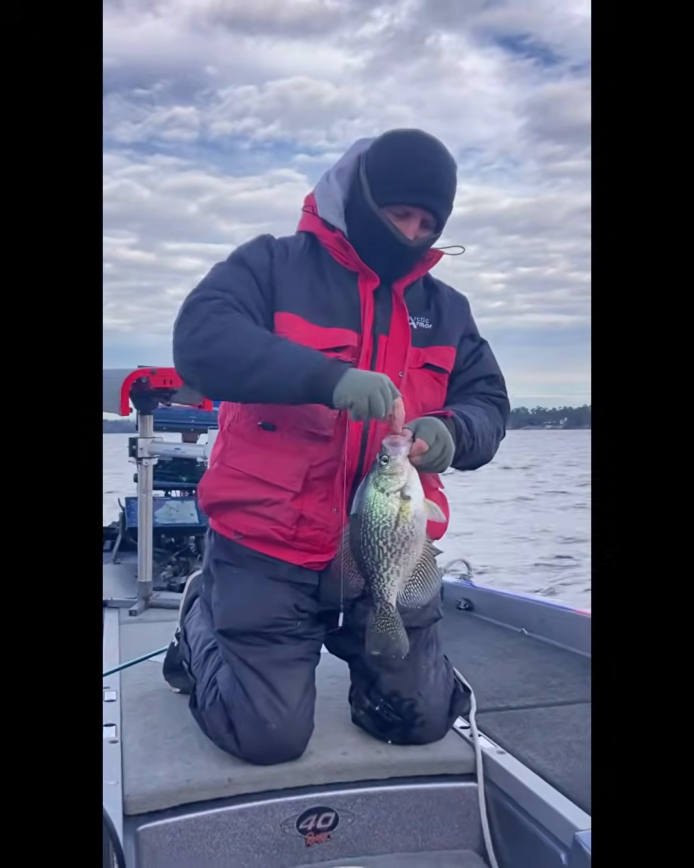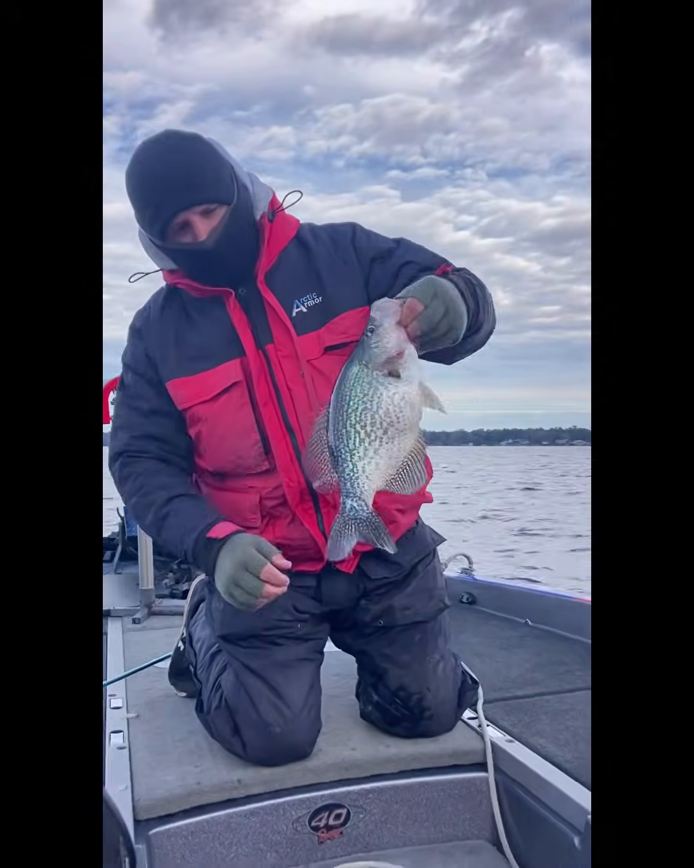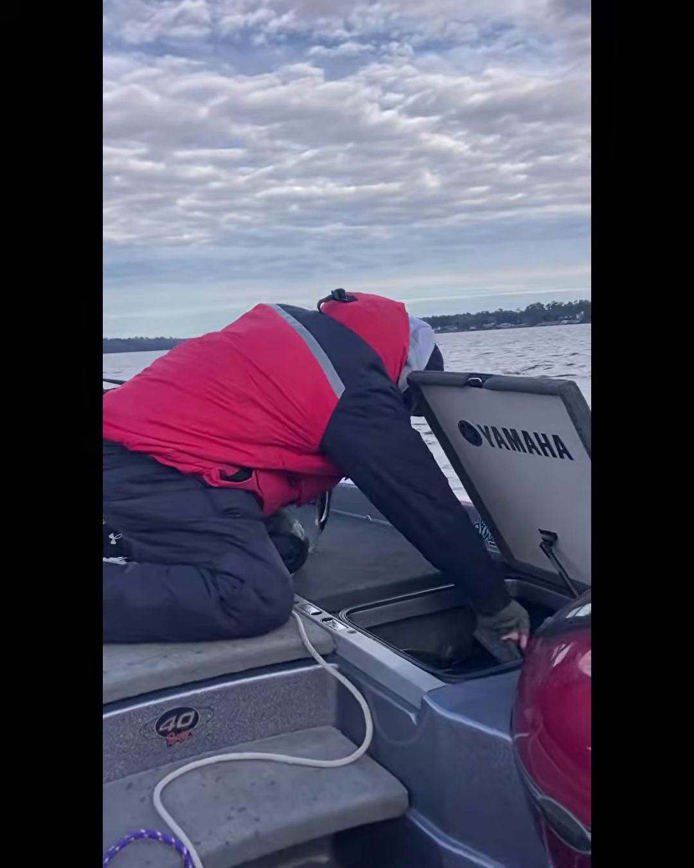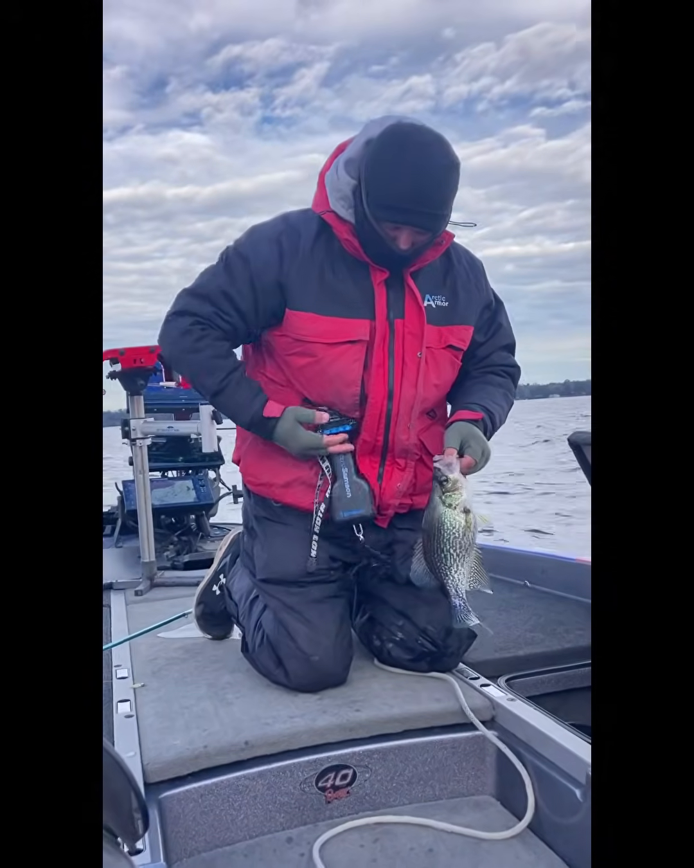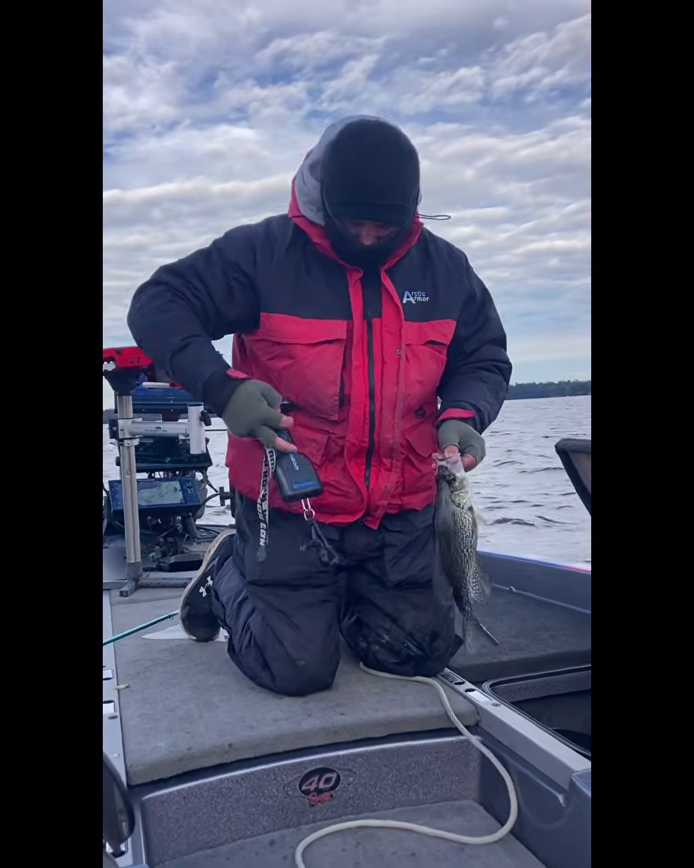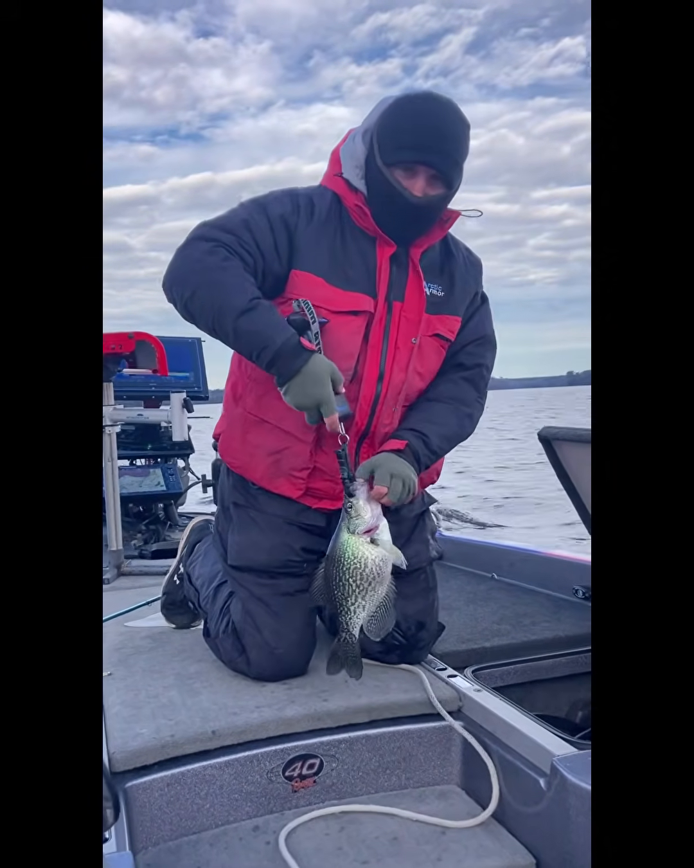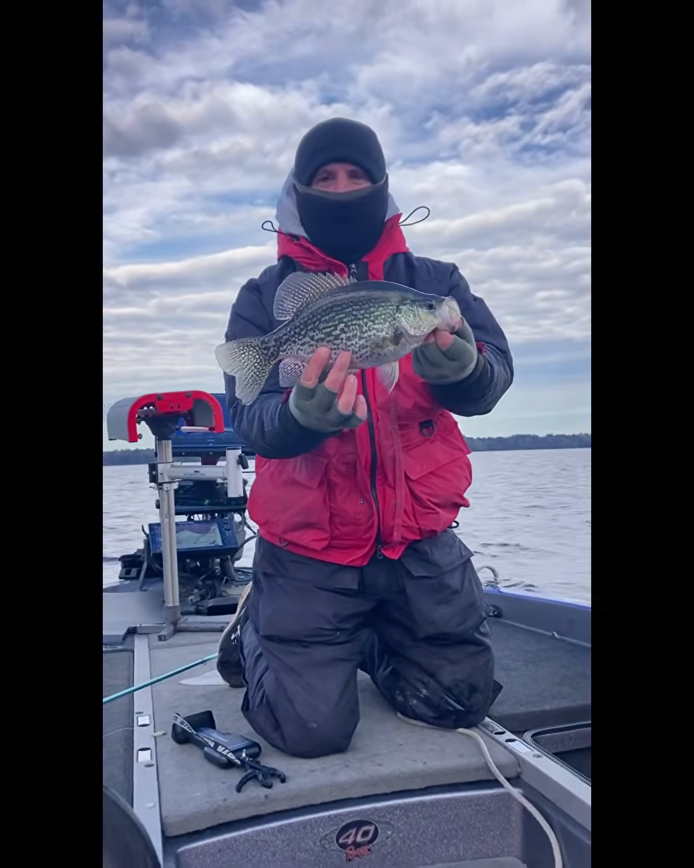How big do you think that is? I thought it was close to 2 pounds. A pretty fish right there. Oh, day 2 starting off a lot better.